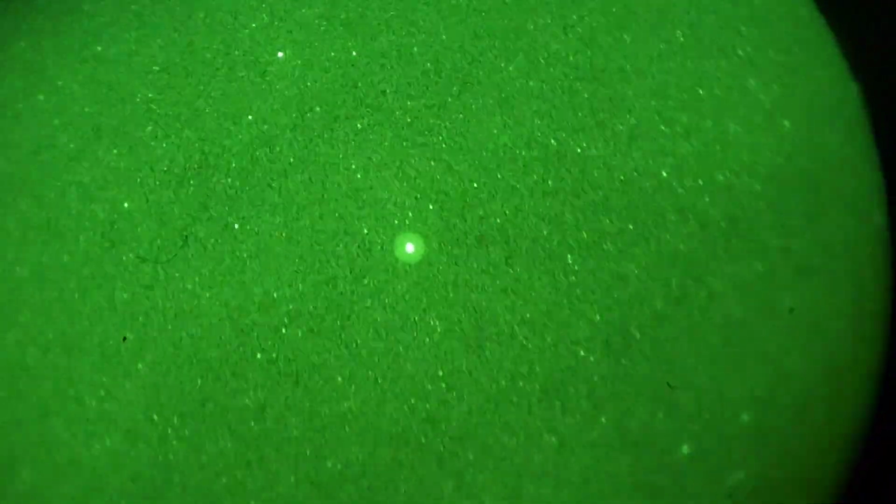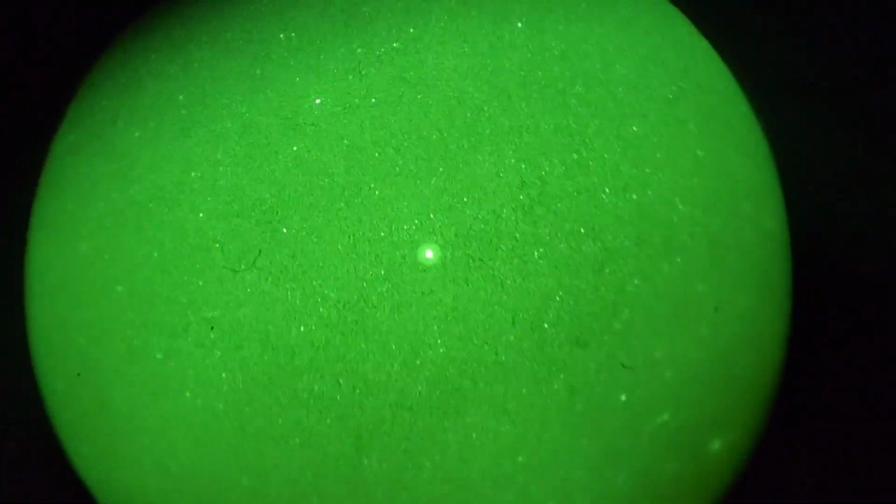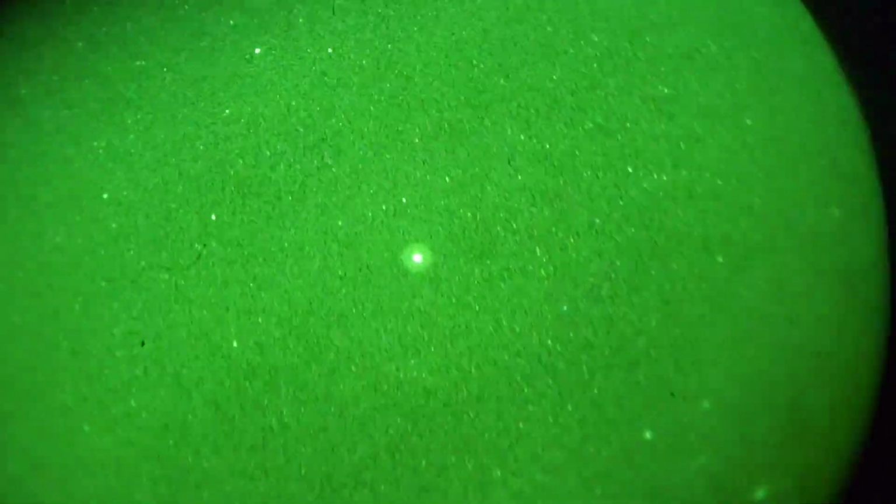We got this thing cruising by. No blinking lights. No plane sound. No airplane sound. Completely silent. Oh shoot, I zoomed in too much. There we go. It's just drifting along. And it's low. It's not up there. It's really, really low.